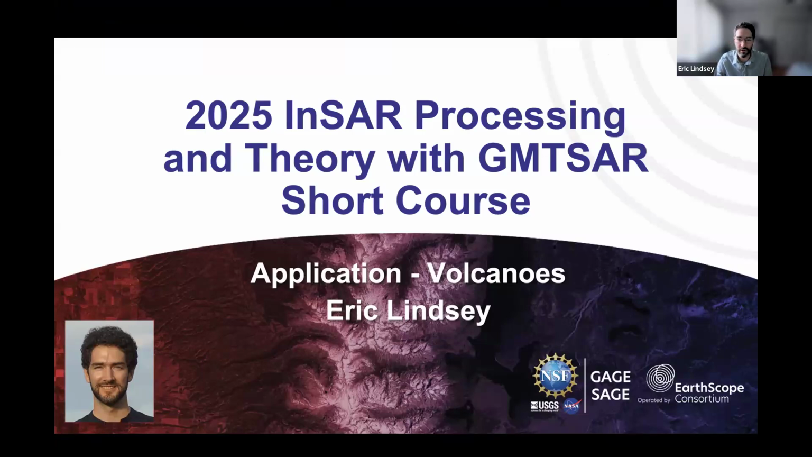So I'm going to talk about applications to volcanoes. This is a little bit outside of my main work, although I now have a couple students who have been working on volcanoes. It is a really awesome application of InSAR because volcanoes typically have mostly vertical deformation.